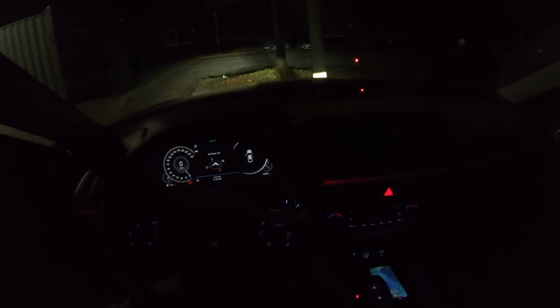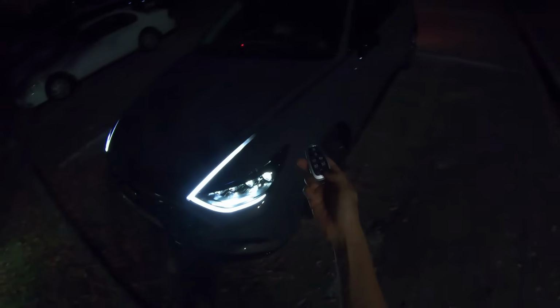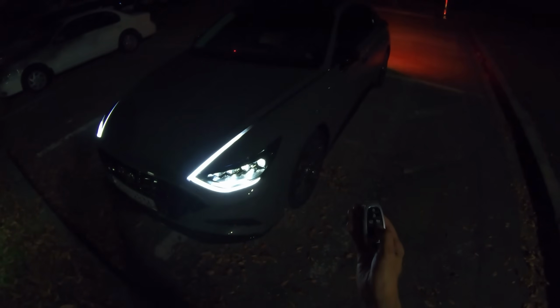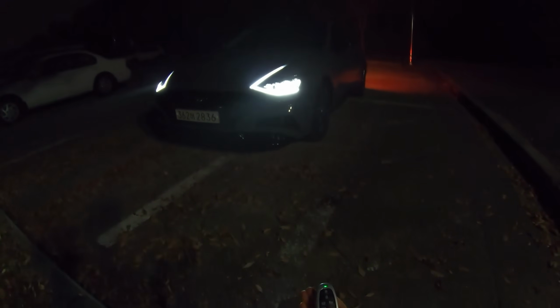Park assist feature. I don't think I ever showed you through the night review, so let me just do that. You can just lock your car and start the car with the remote and press on the button, and it will drive for you.